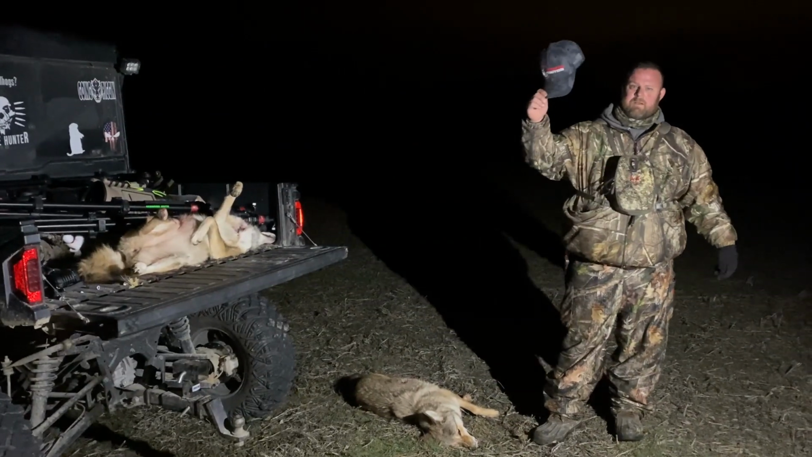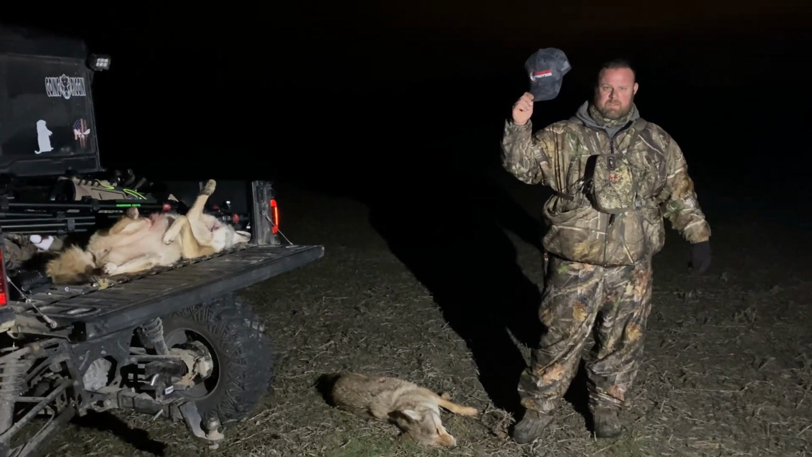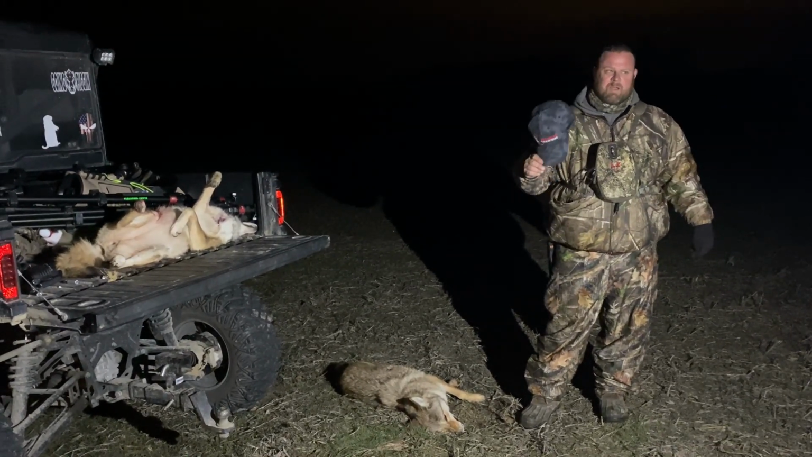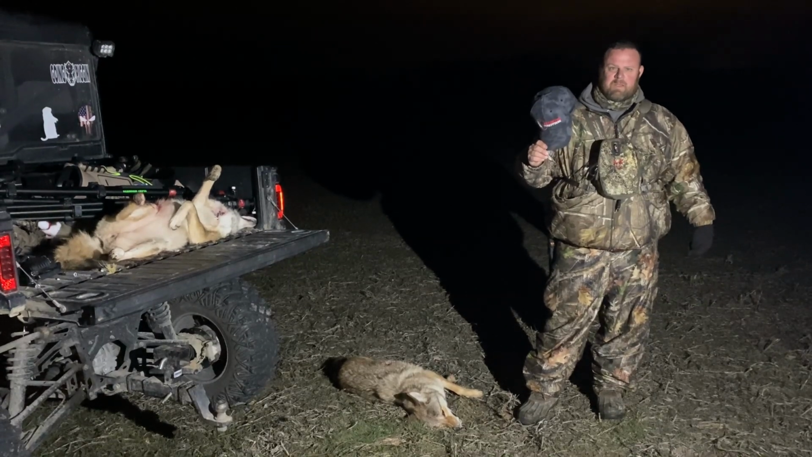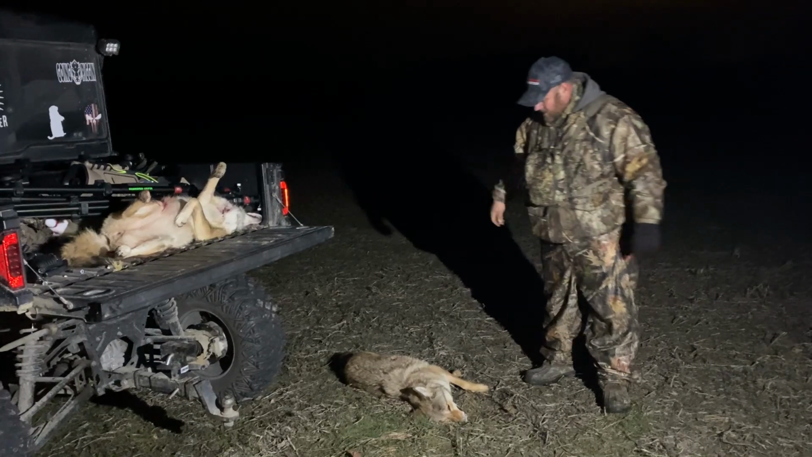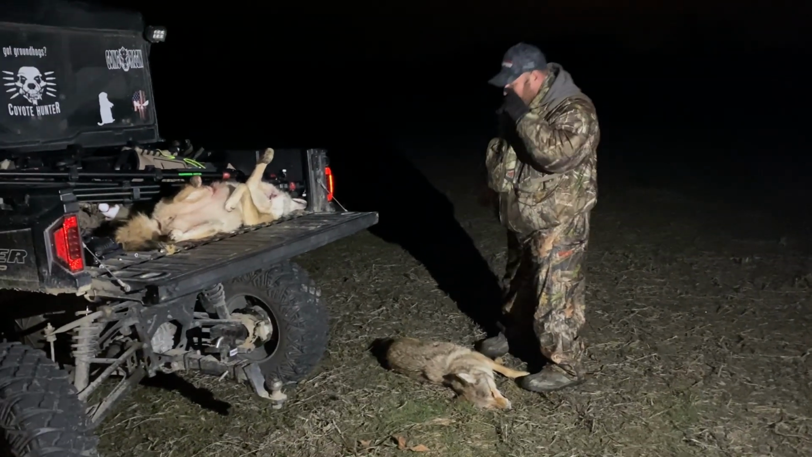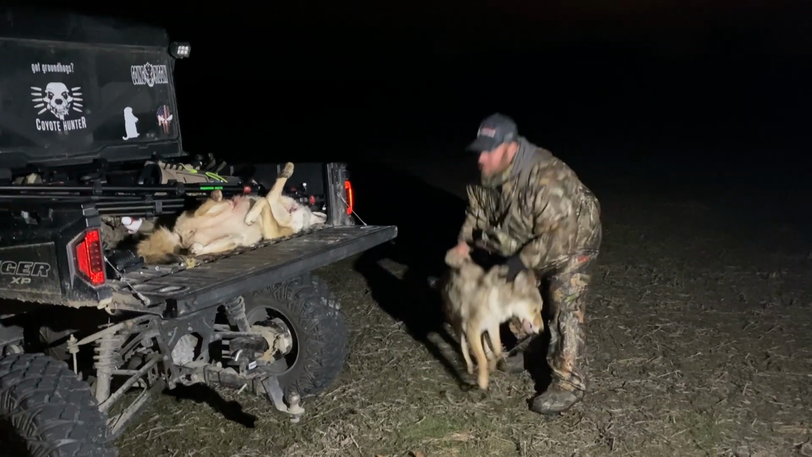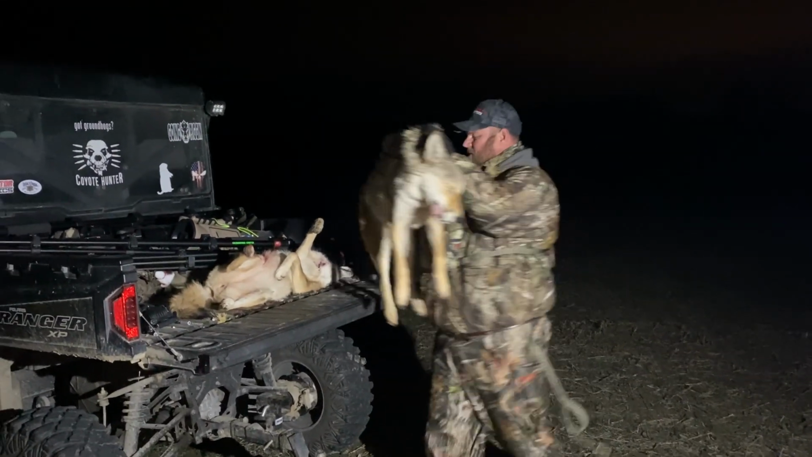Real quick, 477 yards. It's my furthest shot. Thank you, Predatortactics, for that tripod, because I'm telling you, laying on a round bale, I couldn't have held that steady to shoot that. Dead-eye tripod system, 477 yards, boys. Only way to go. The Predatortactics tripod helped me put this baby down.